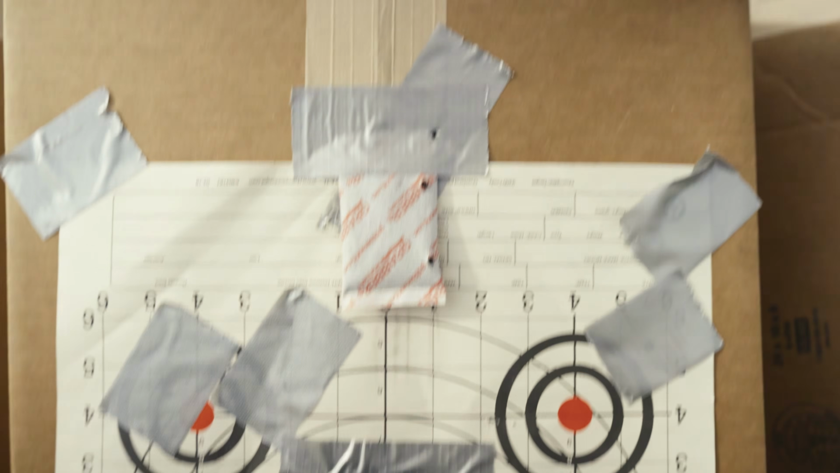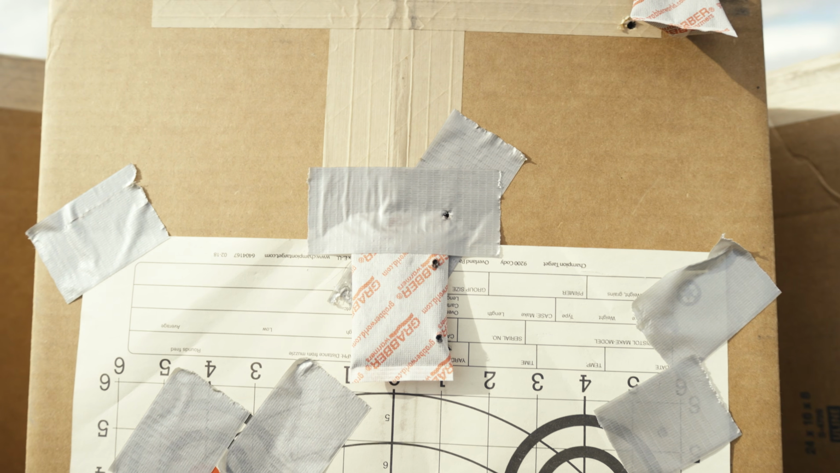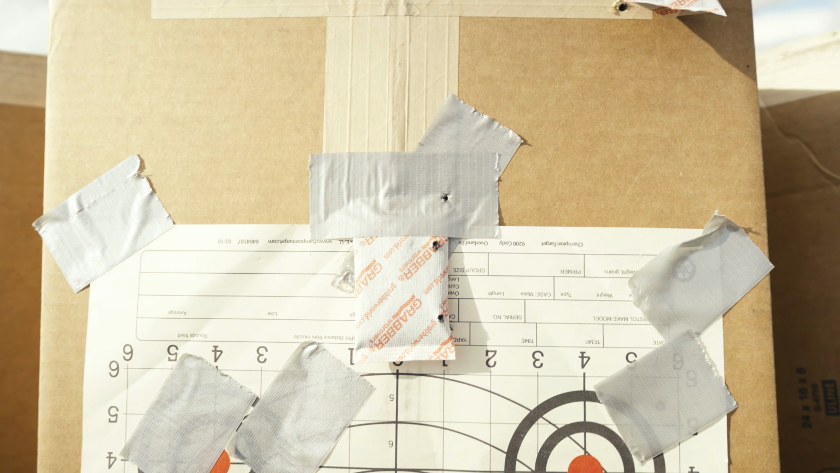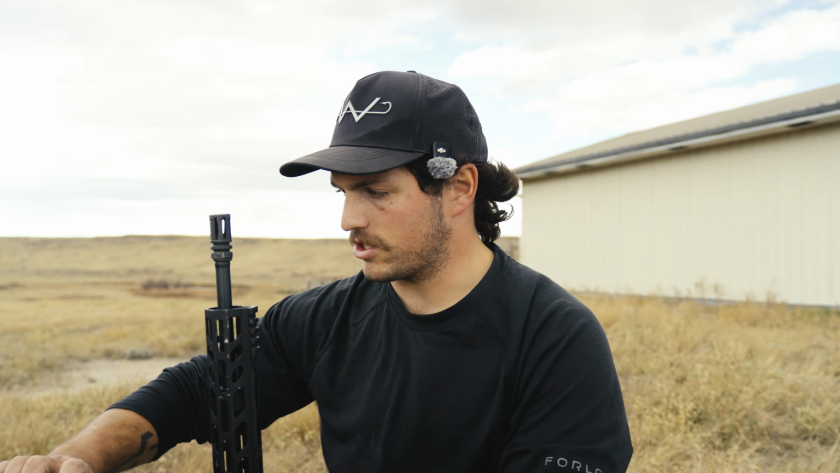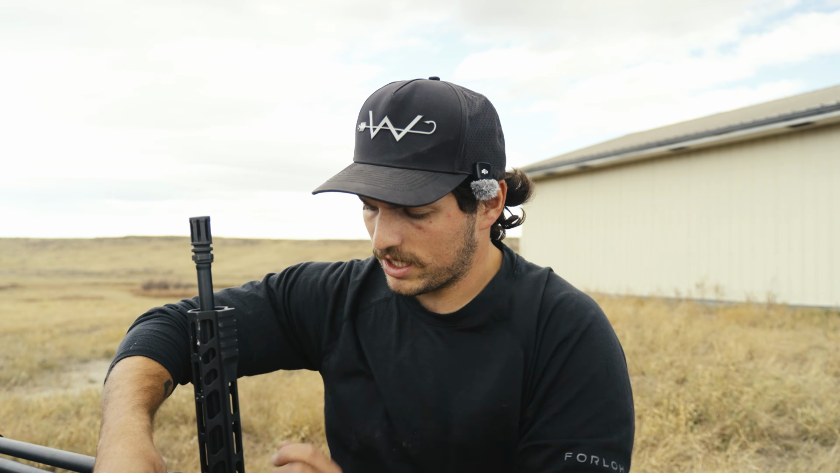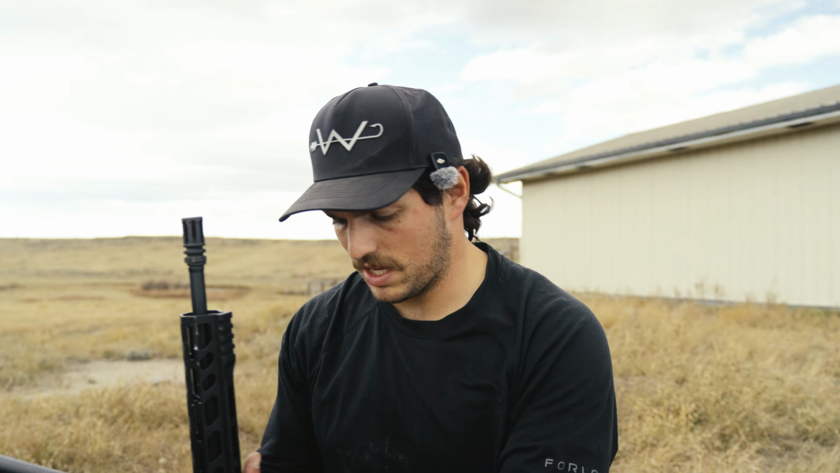I mean, for a thermal shooting this far, like I said, I don't think I'm gonna be taking any shots over this. Like that's within range of a dead coyote. So I'm happy with that. As far as my initial thoughts and first impressions go, I'm pretty stoked with this thermal optic. It's a budget friendlier optic than a lot of the other really high-end optics out there. Even in the Athlon line, this is what I would consider their budget optic.